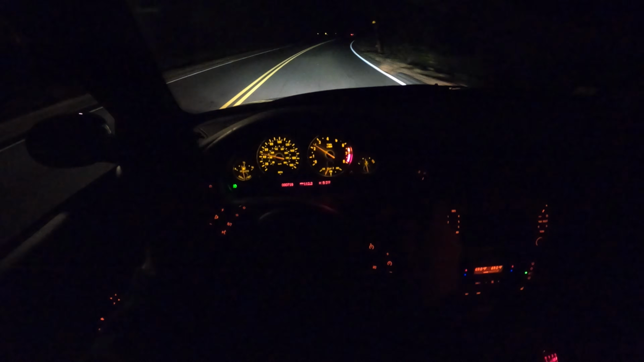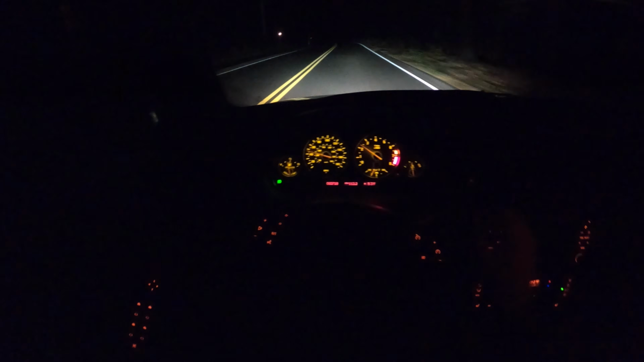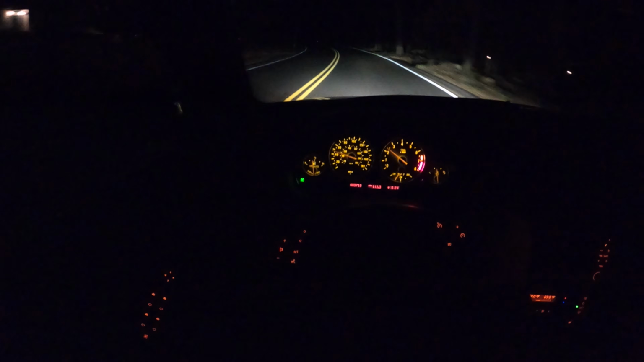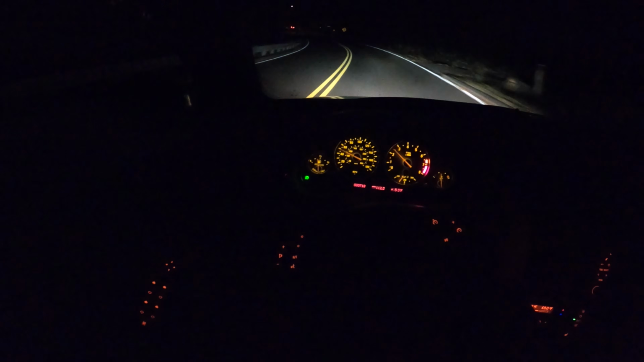Now, I typically run with my fog lights on. I know a lot of people don't like that. A lot of people don't do that. I do it because I feel like it really shows the width of the car. And for me, that's just a little added protection. I think it looks a little more intimidating in someone's rearview mirror. So, you know, take it or leave it. That's just for me.